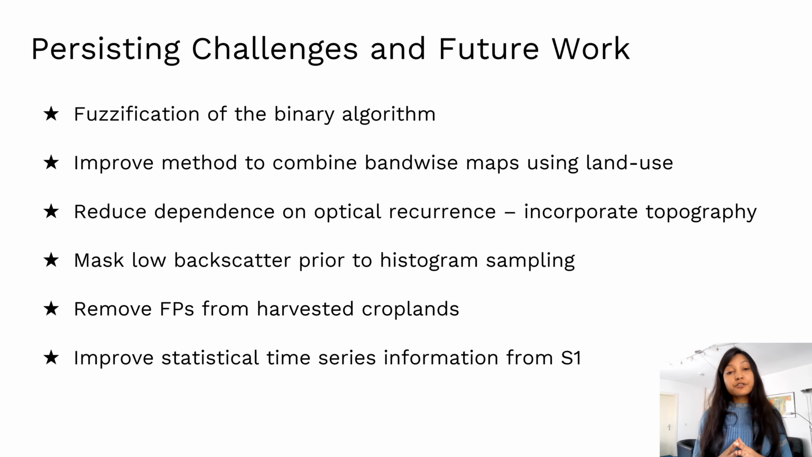We would also like to be able to remove false positives from harvested croplands, but we are yet in the process of developing a methodology in this direction. And finally, we would like to improve the dependence on our statistical time series information from Sentinel-1 and incorporate more statistics from this time series in order to be able to better support our final flood map classification.